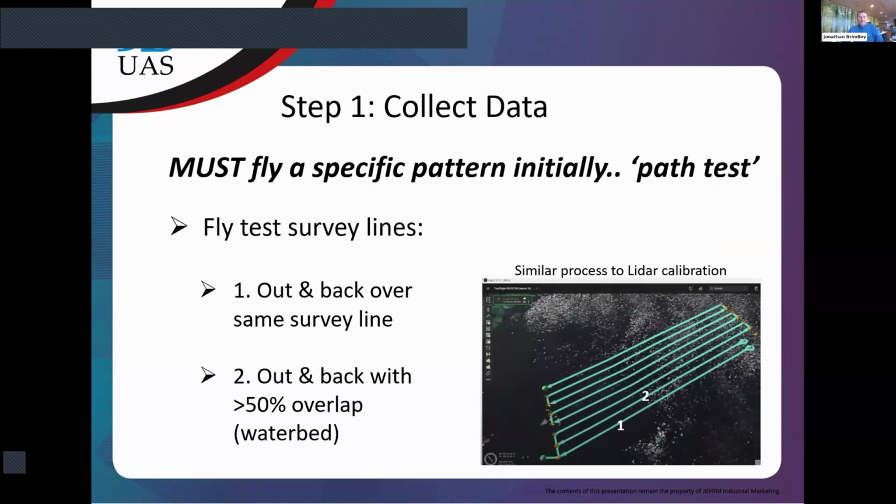So step one: we've just talked about how we get the data into Skyhub and in what format, the SVLOG format, which we use because of the Cerulean proprietary software. Now we're going to collect the data. That's the first stage: we need to go and collect the data, and to collect the data we need to fly a specific pattern.